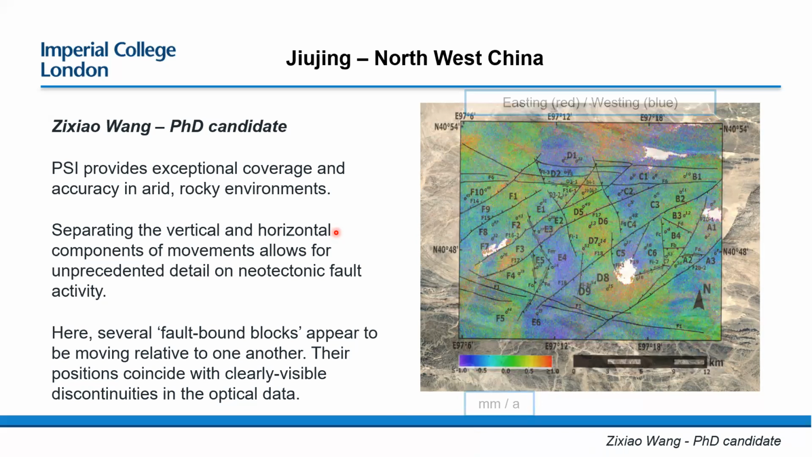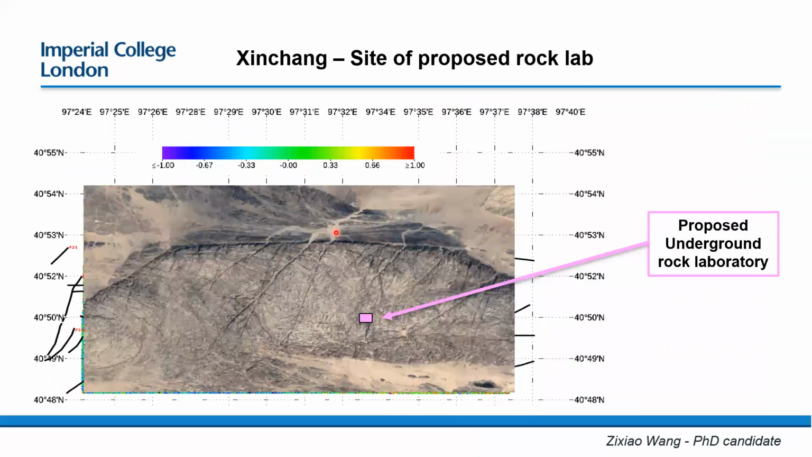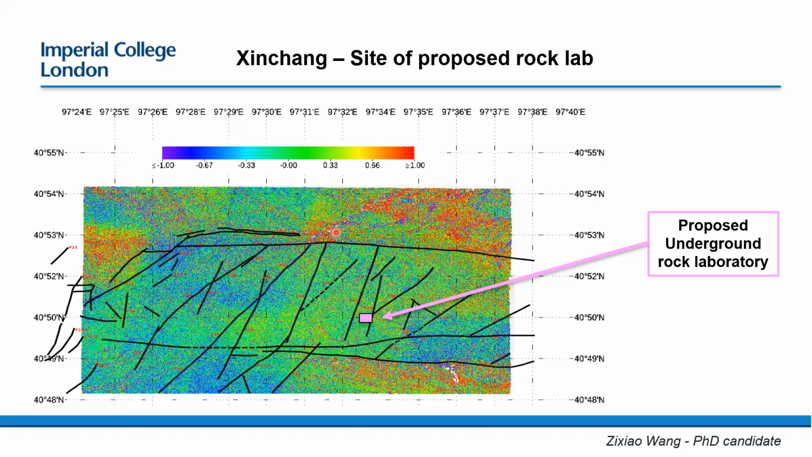And just to bring back a bit of engineering relevance, this was the site of a proposed rock laboratory for geological disposal of radioactive waste. So that's a very important piece of information to know that there's potentially near tectonic movements associated with nearby faults. If you're planning to build a facility that will dispose of radioactive waste, then you need to know how the area around it is evolving.